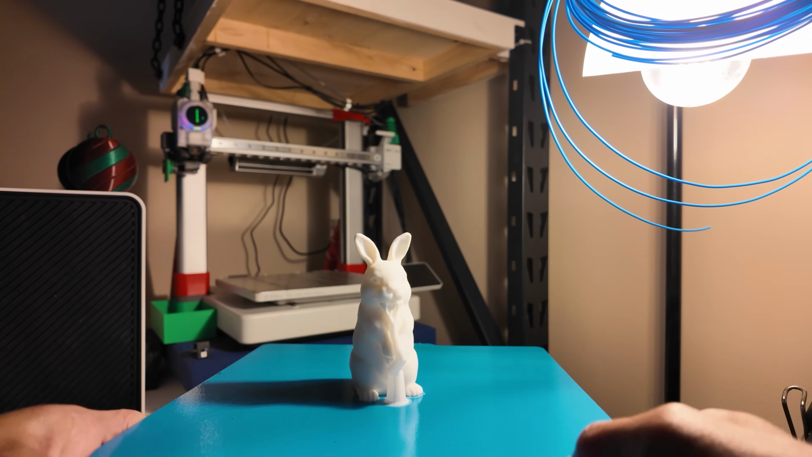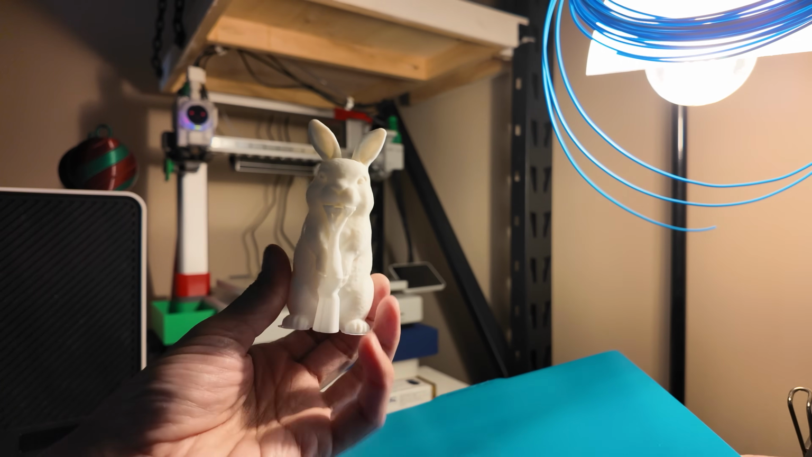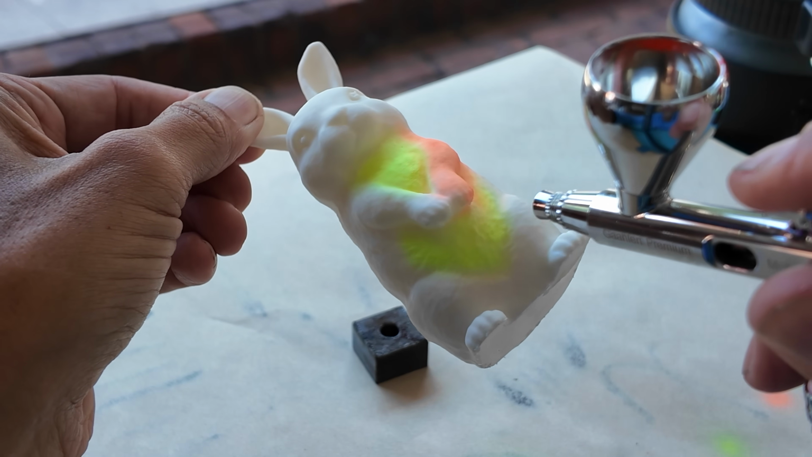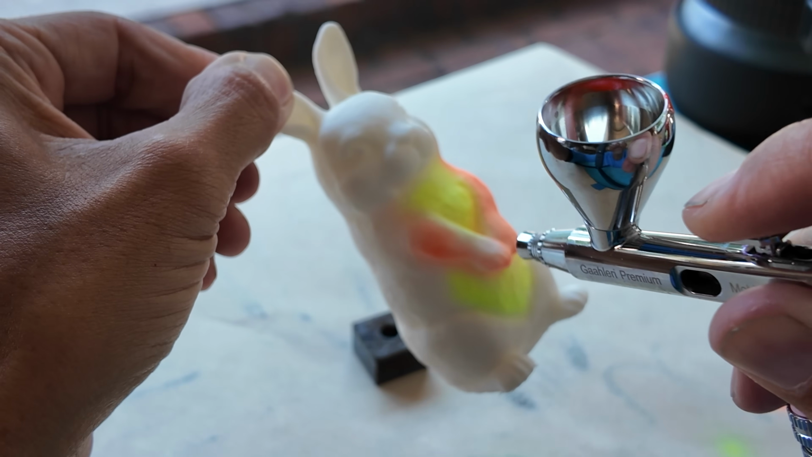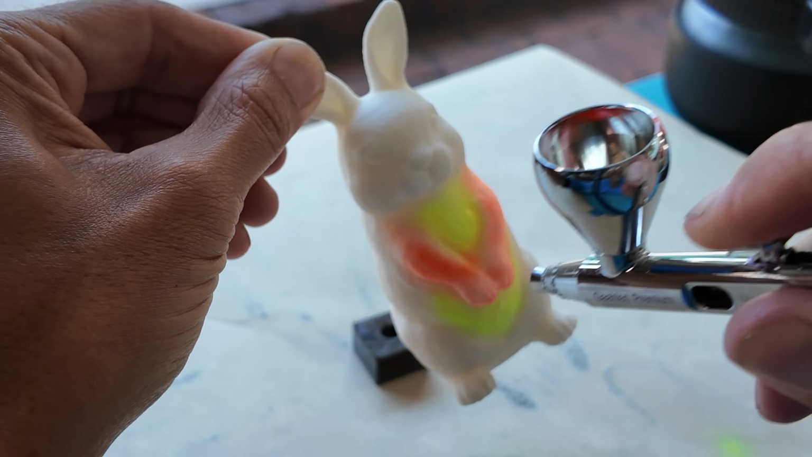So the print came out beautifully, popped it off the plate, then it was just a matter of removing the supports. And once that was done, I took it outside, fired up the airbrush, and I gave this little bunny a magical rave-ready paint job. We'll take a look at the final results here in just a moment.